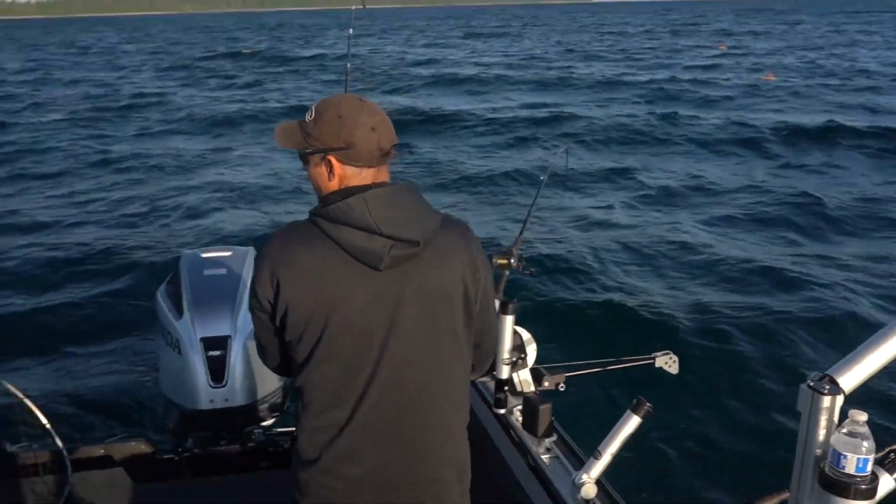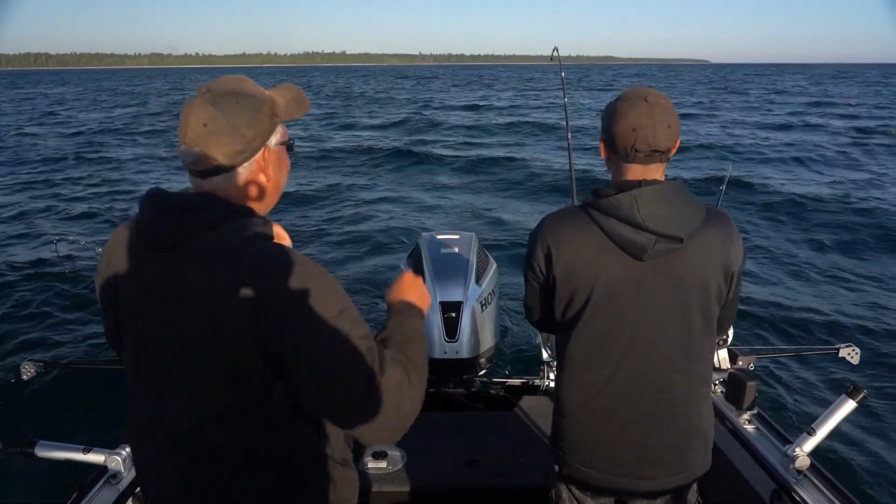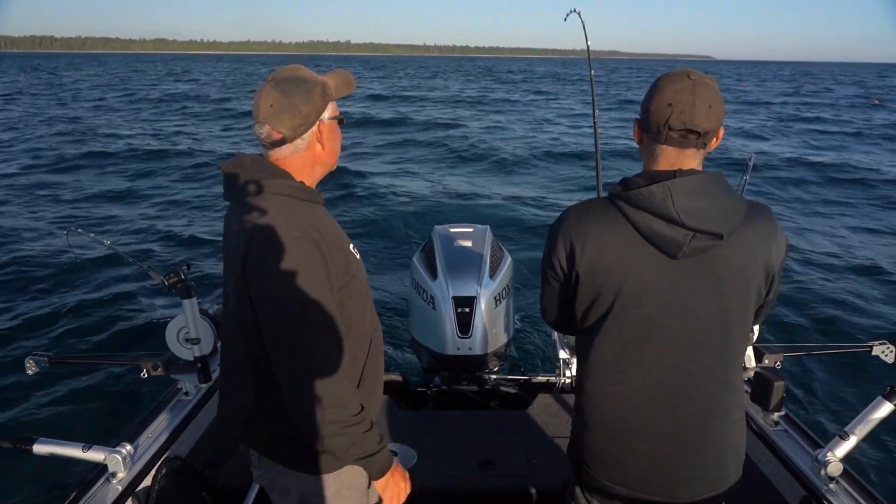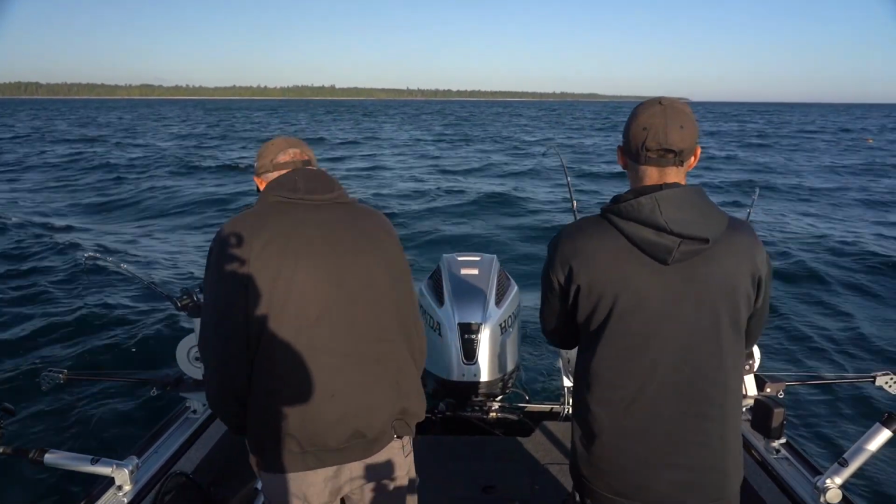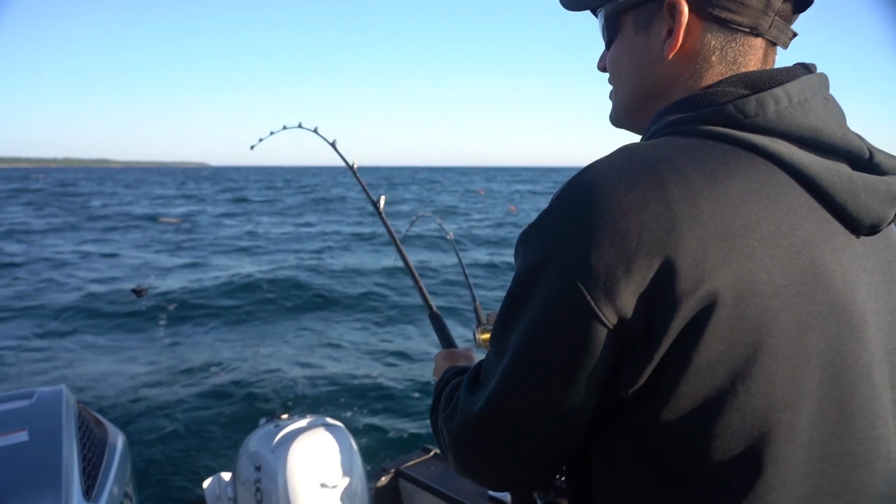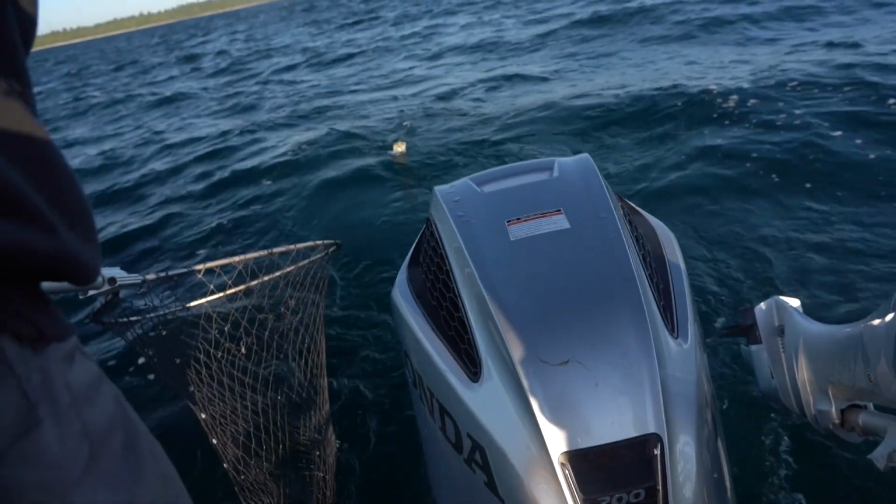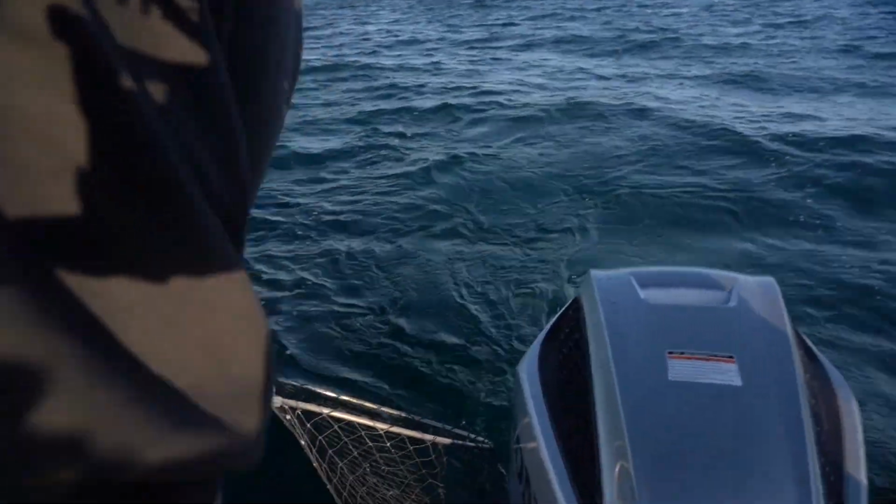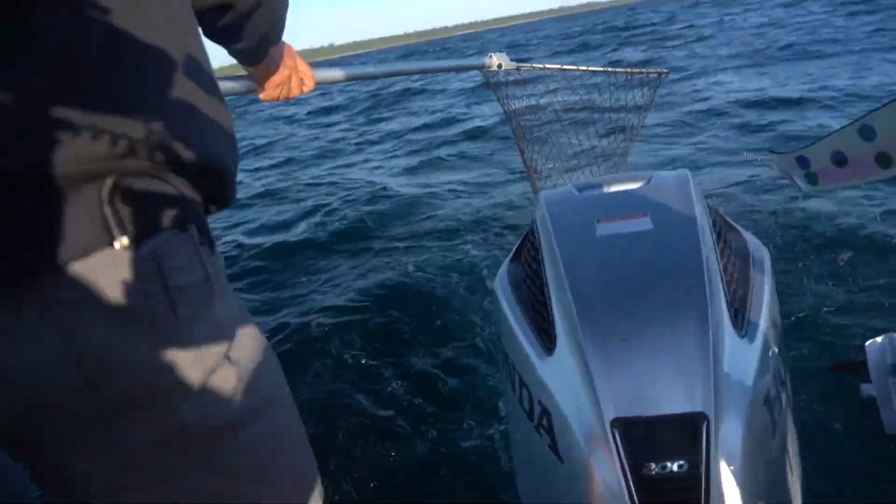Got another one there on the meat rig. Another one on the meat rig? I think it's another pink too. We're catching pink salmon on the meat rig. This is a better one, ain't it? A little bit better. Another pink. Come on. He hit it, this one. That's a big pink. Oh, crazy fish. Crazy fish.